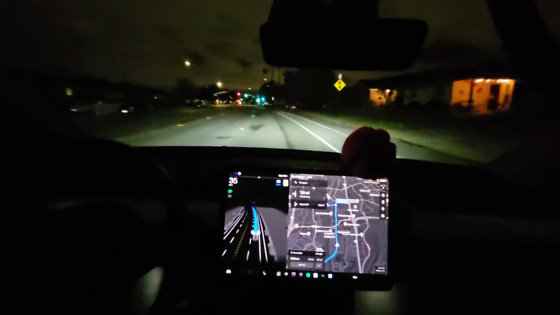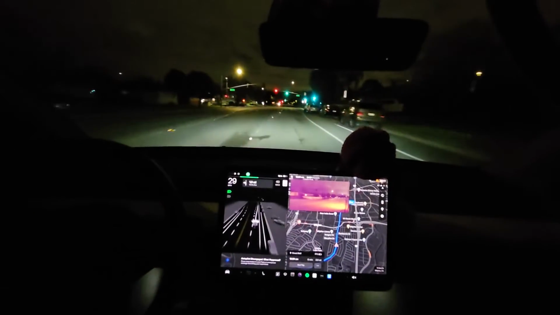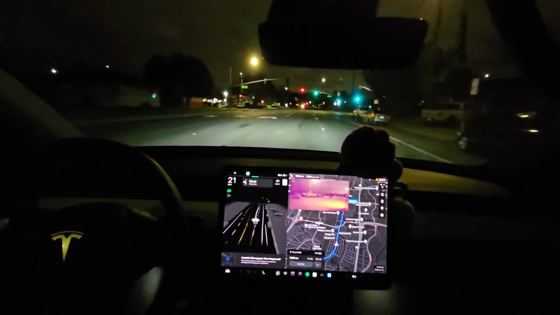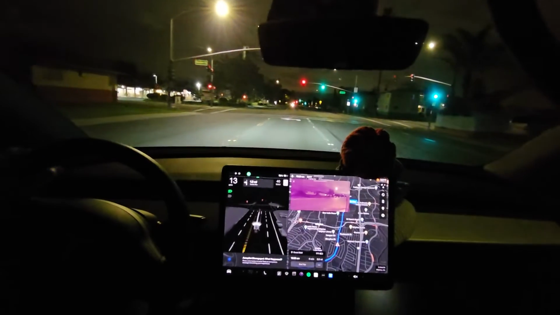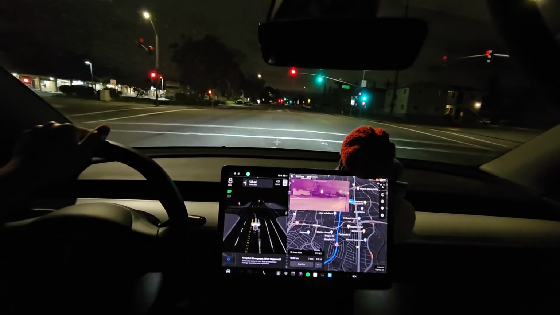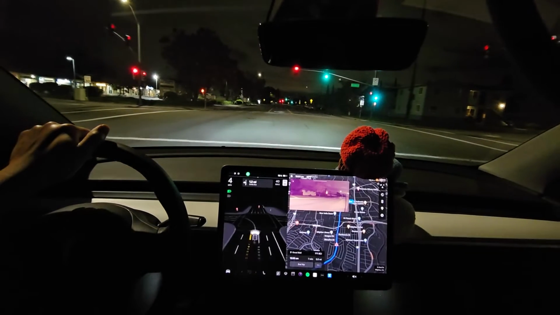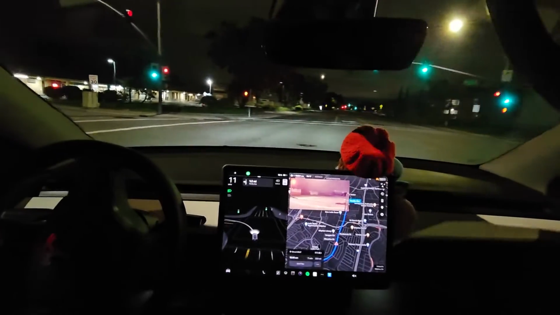Okay, so the thing I wanted to try is actually over here, so I'm gonna stop the thing. We're gonna turn left over here. Okay, wait for this light. I want to try a different route to try and throw it off, so we'll see.